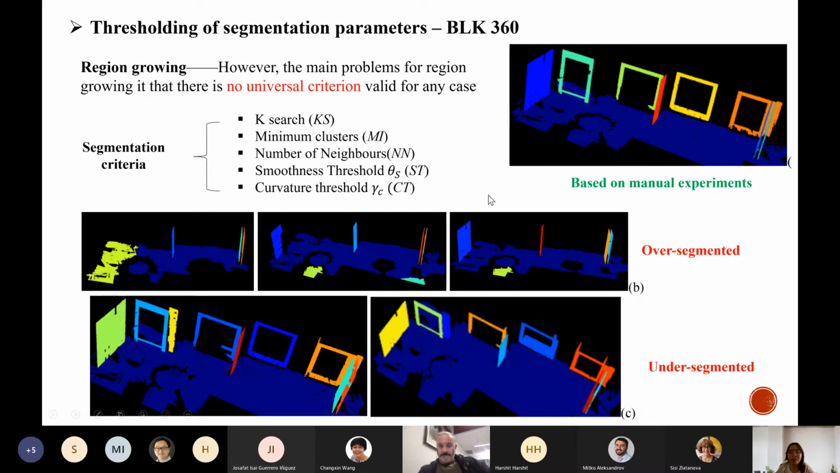Currently, this process can only be done through manual experiments and trials. After several experiments, I identified the thresholds for each criterion and got a relatively good segmentation result.